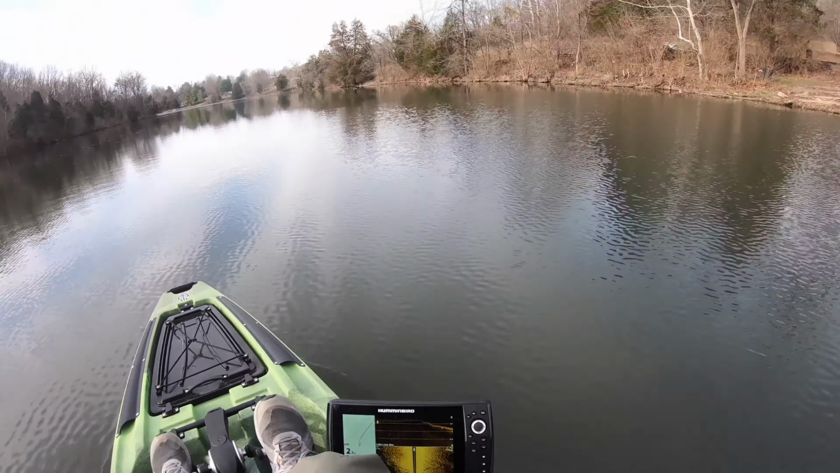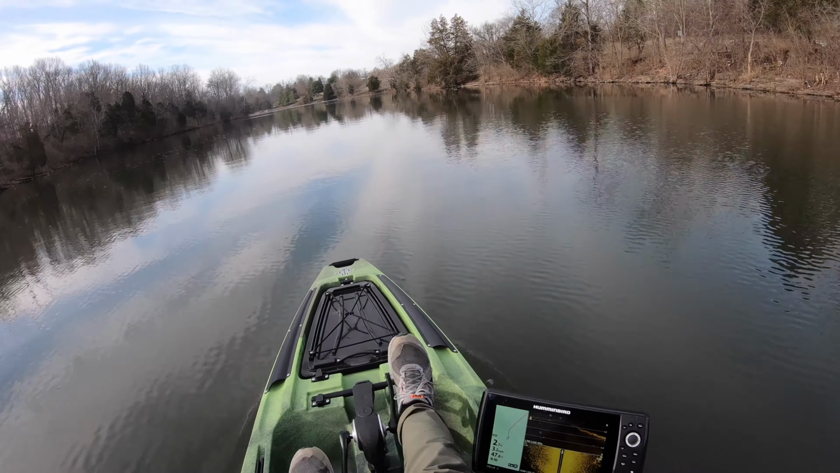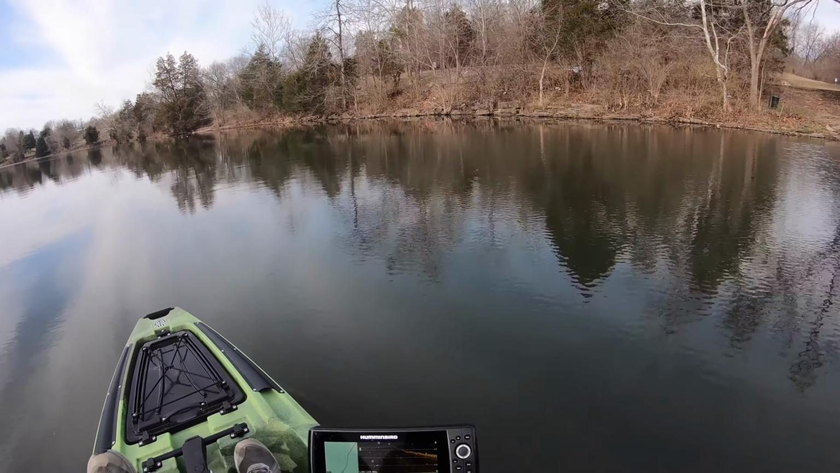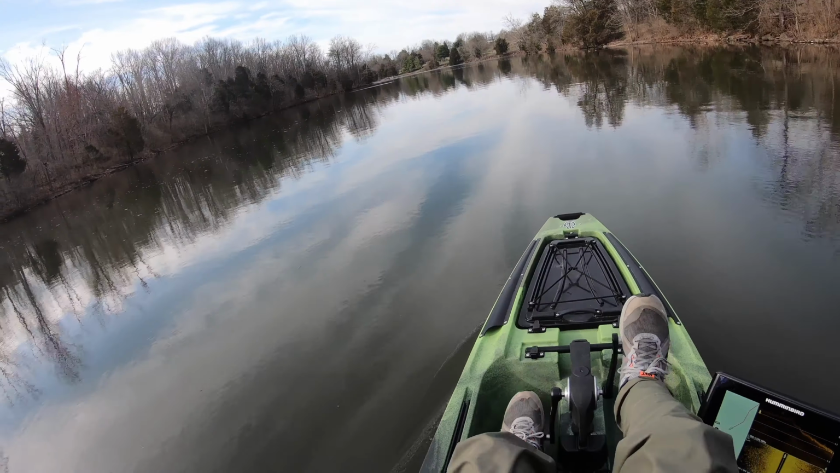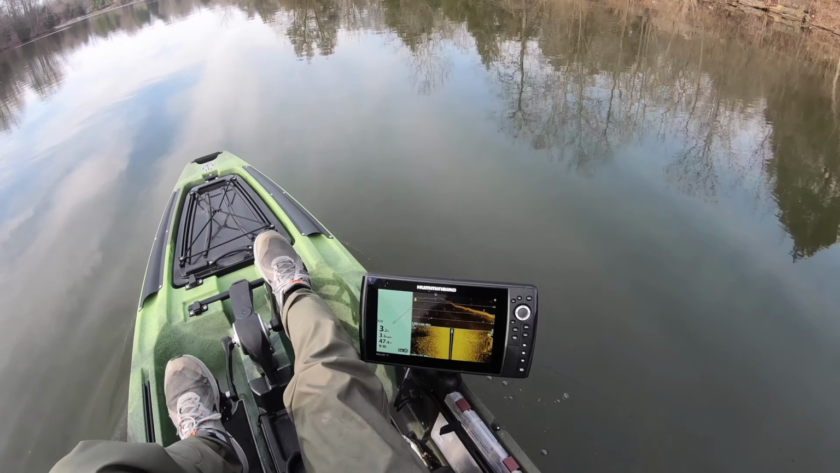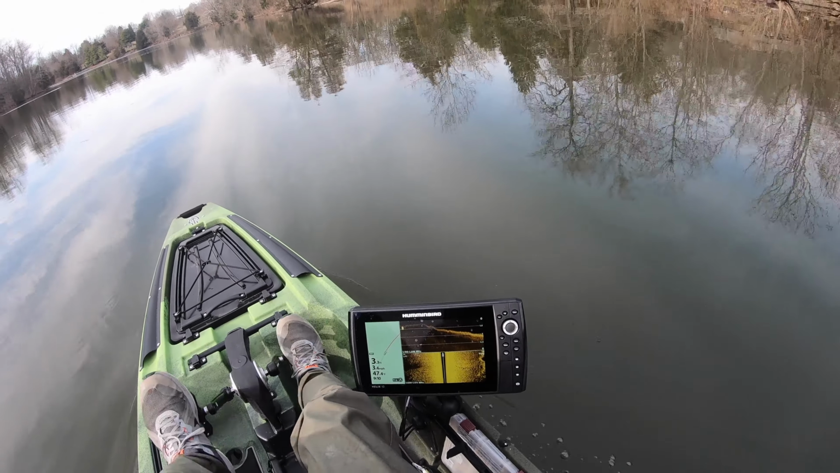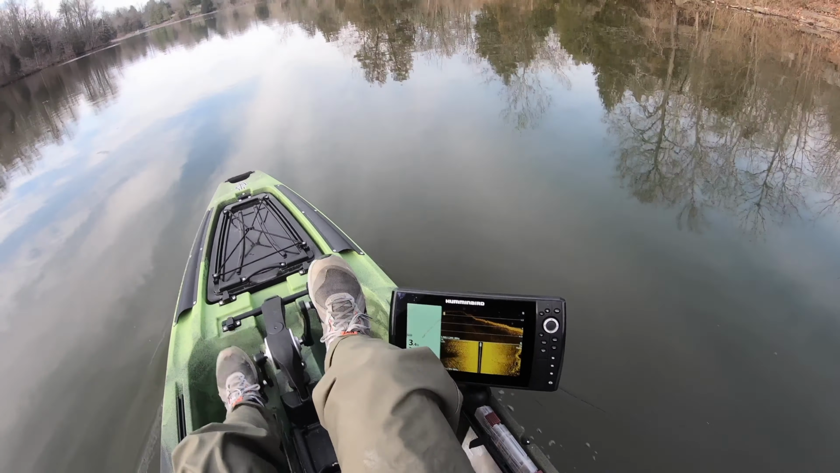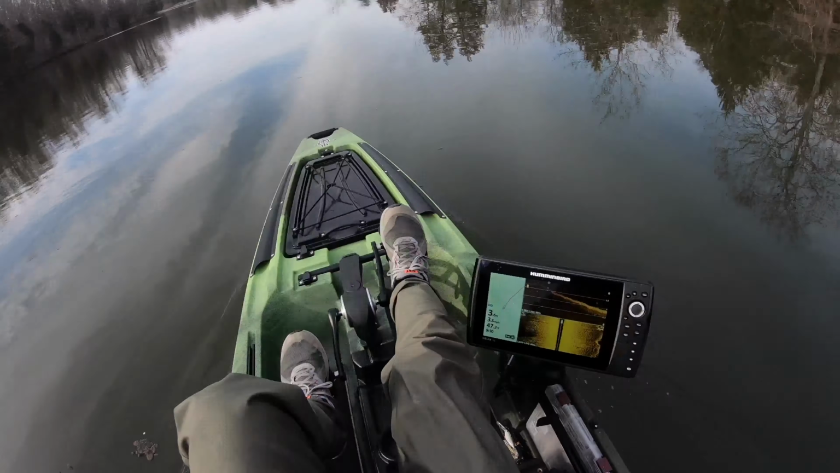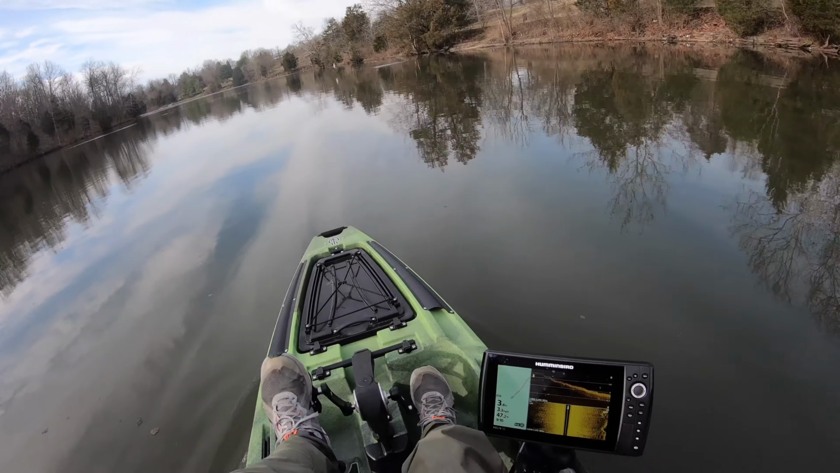Alright, so we got out here. We're getting started. It's a small little lake, but I have been out here so many times. To be quite honest, I've never had any luck in the winter, ever. So that's kind of why I wanted to come out here today, play with this side imaging on this unit, and see if I can't find some fish out here. See what we can do.